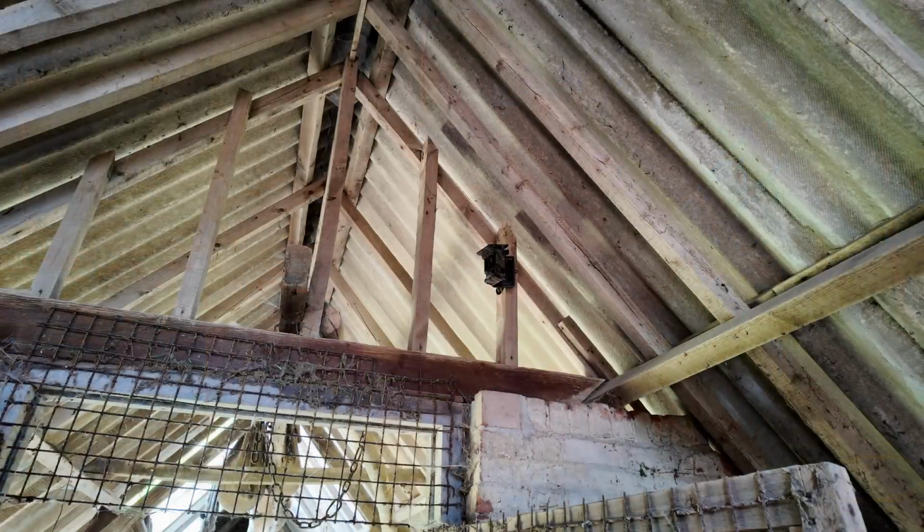The challenge is I've got the camera set up behind me up on one of the beams, because I didn't want it to be too close from where it appears to be perching. And the downside of that is it's directly into the sunlight, so at least I've proven one thing, that it's regularly visiting.